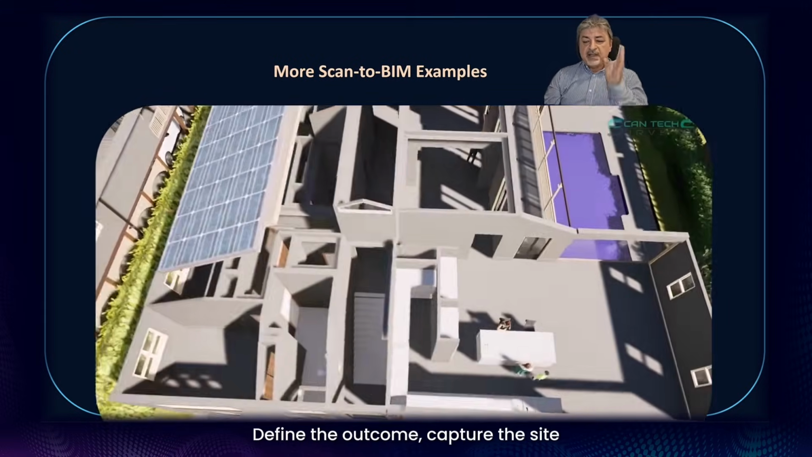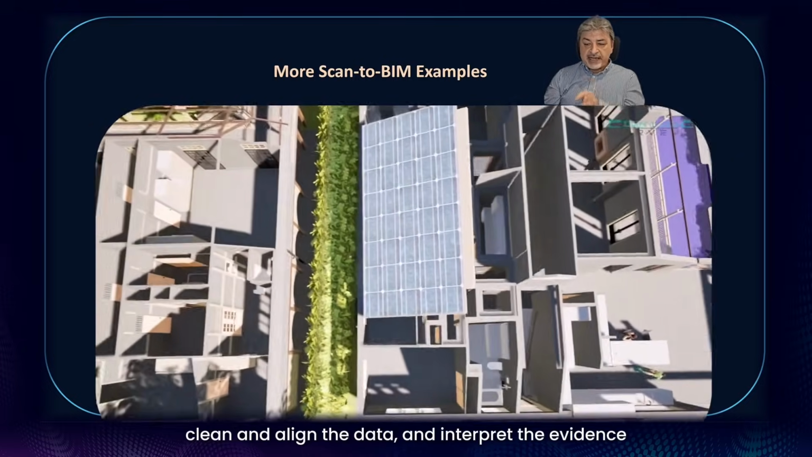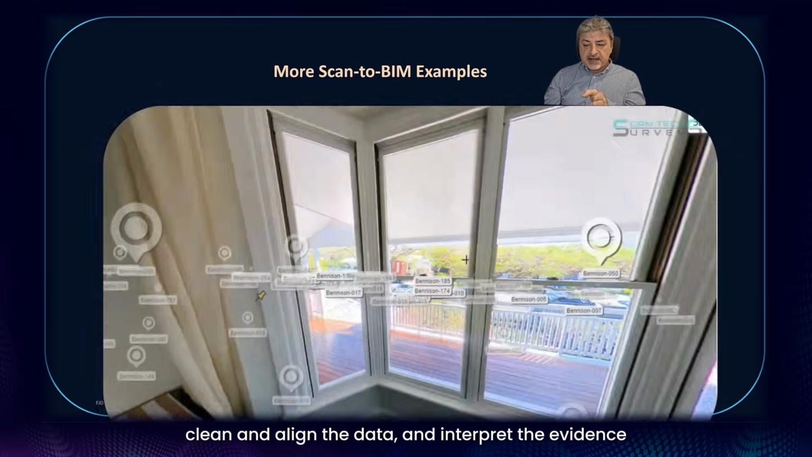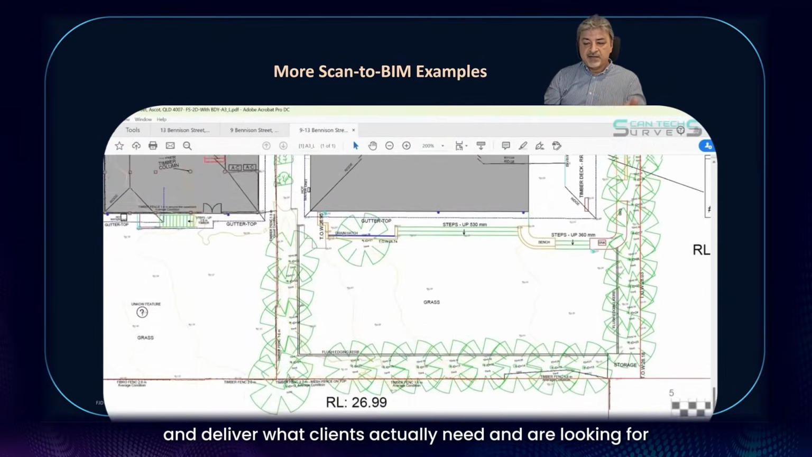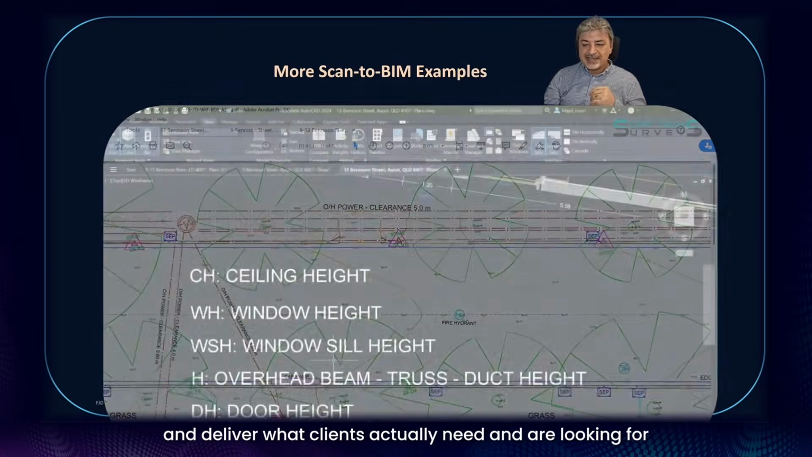Define the outcome, capture the site, clean and align the data, interpret the evidence, model the required elements, validate the results, and deliver what the client actually needs and is looking for.